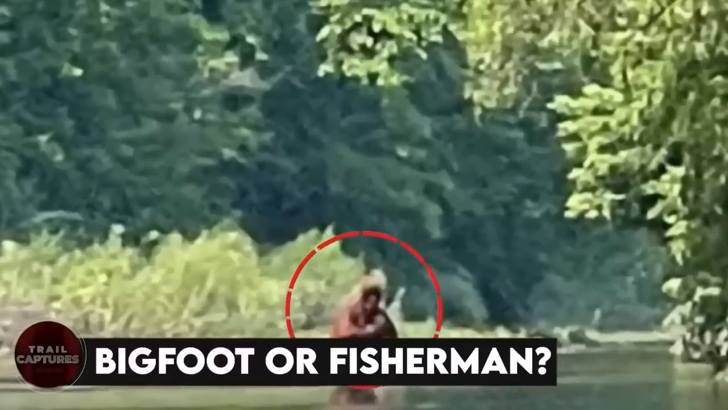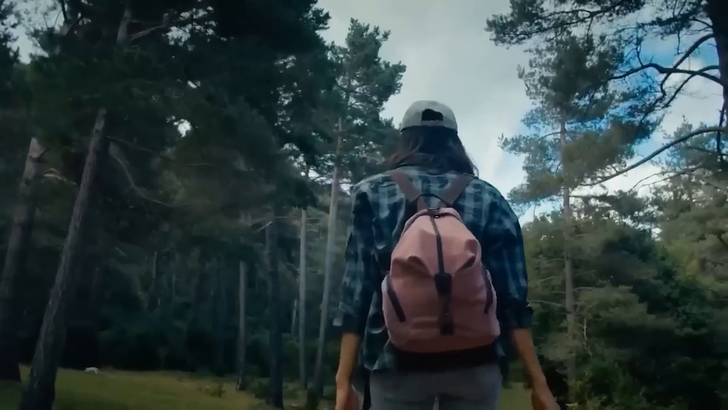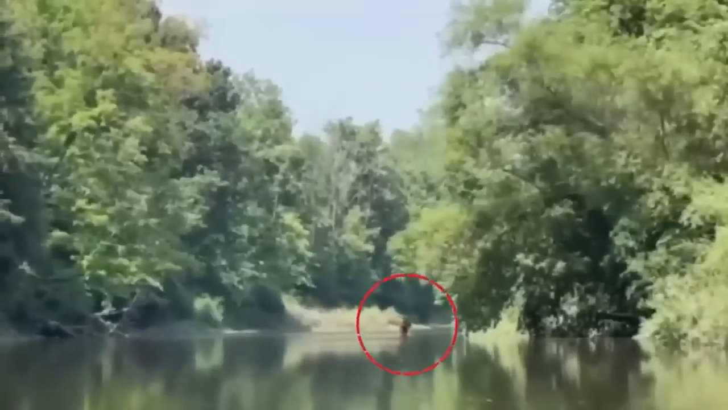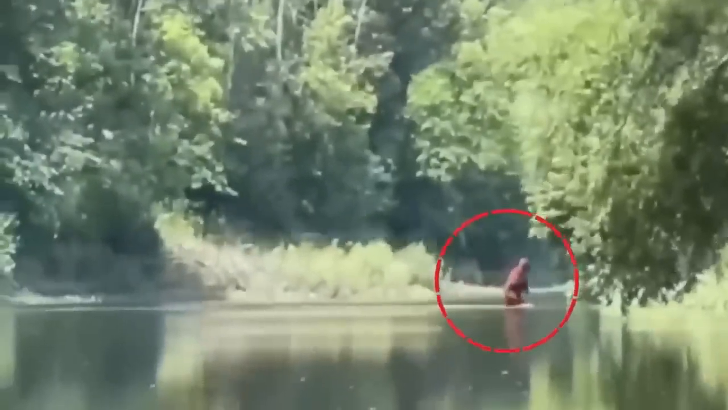Bigfoot or fisherman. With every step deeper into the wilderness, we come across a strange animal. This time, it's a perplexing sight again. A brown, hairy figure emerges from the river. It is carrying a small animal in its arms.